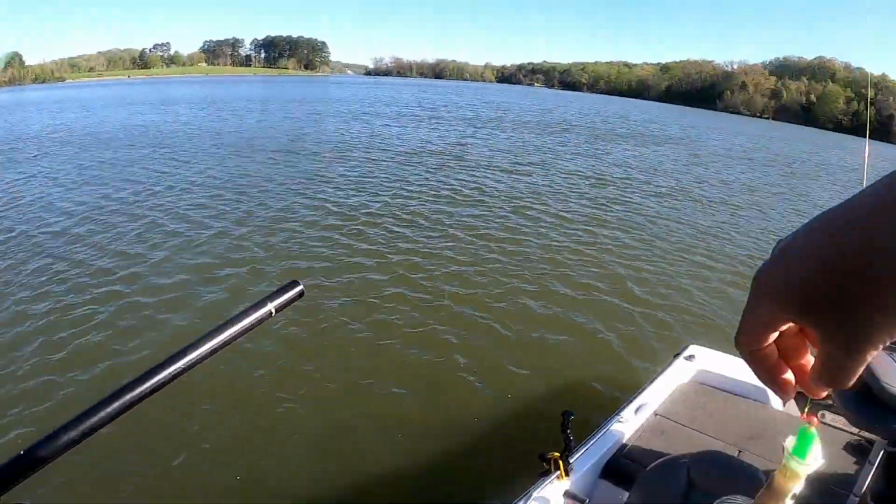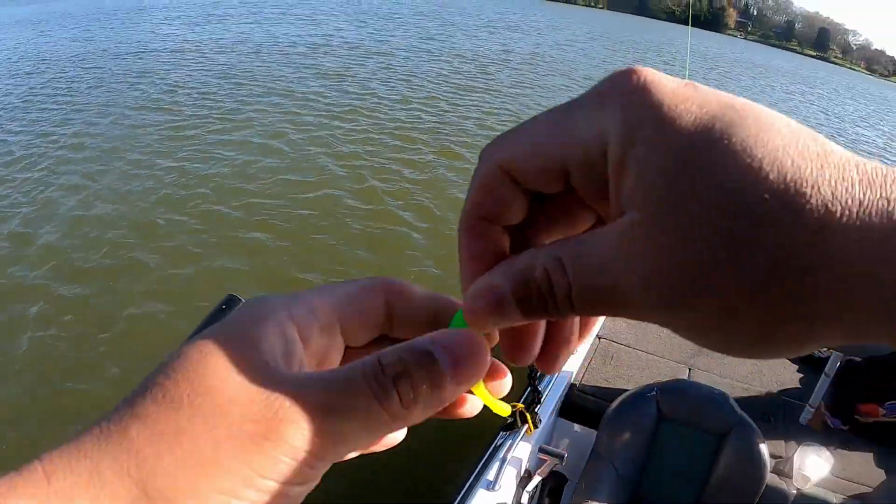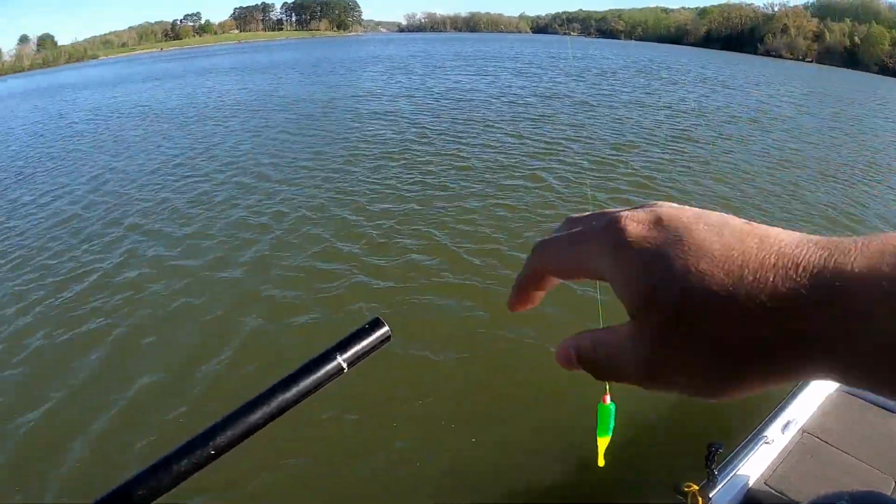Evie, you want to catch any of these and reel them in? Pretty fun. For, just catching. You cold? You wrapped up? Be careful about getting that blanket in the water.